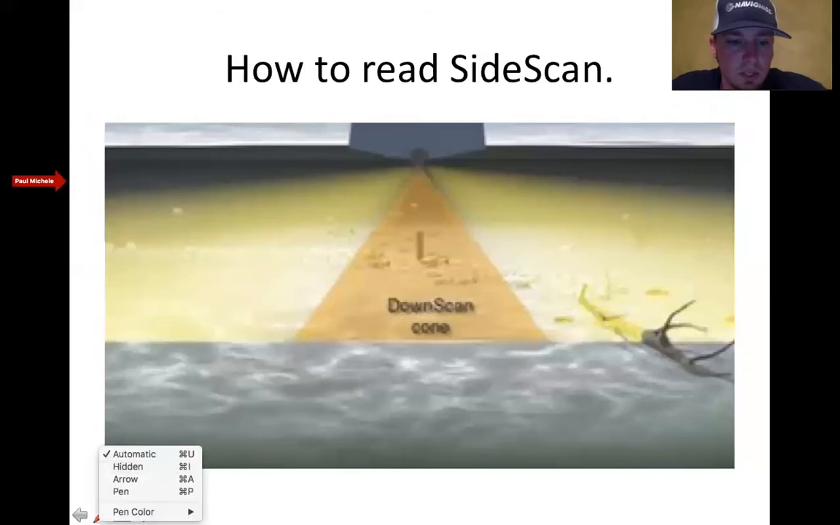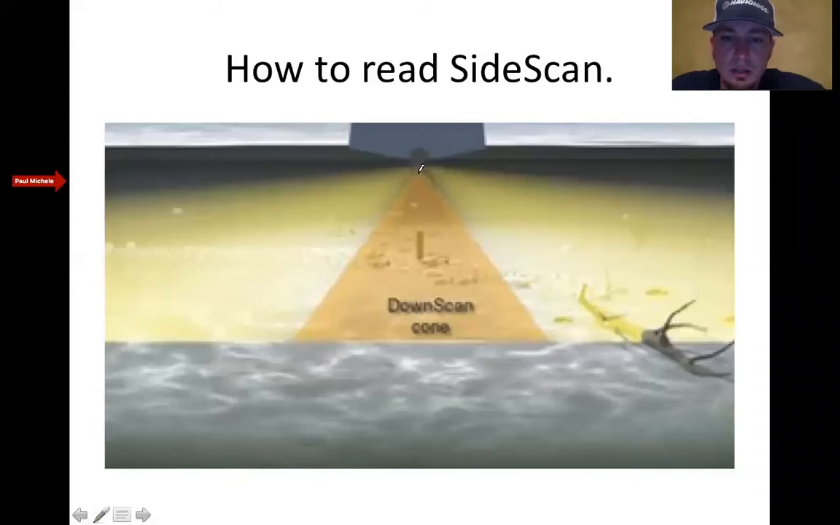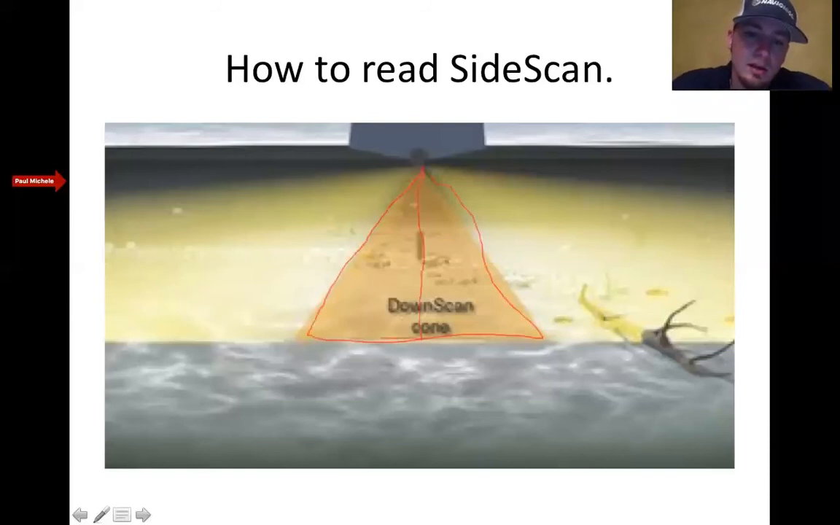All right, so this is your side scan here. You can see this area right here is down scan. That's what's underneath the boat, and when you're viewing down scan, that's what you're viewing. When you're viewing side scan, this is what you're viewing. You see that center line on your side scan? That's this line right here back behind the boat. That open area, everything from here out to here, is the open area you'll see on side scan.